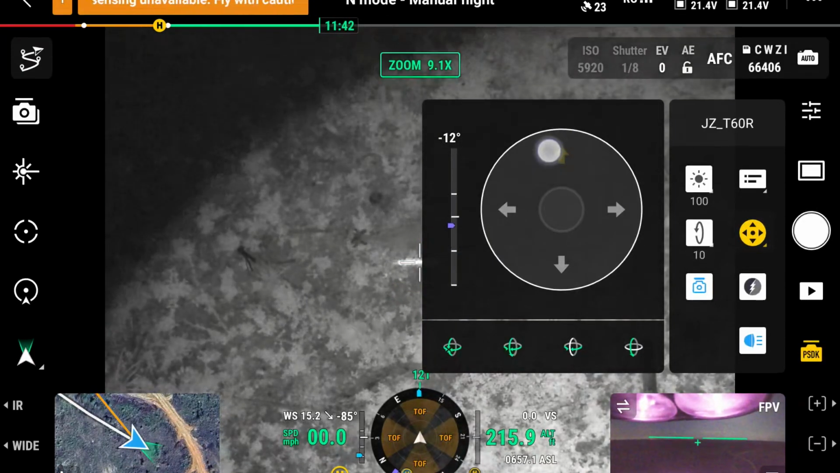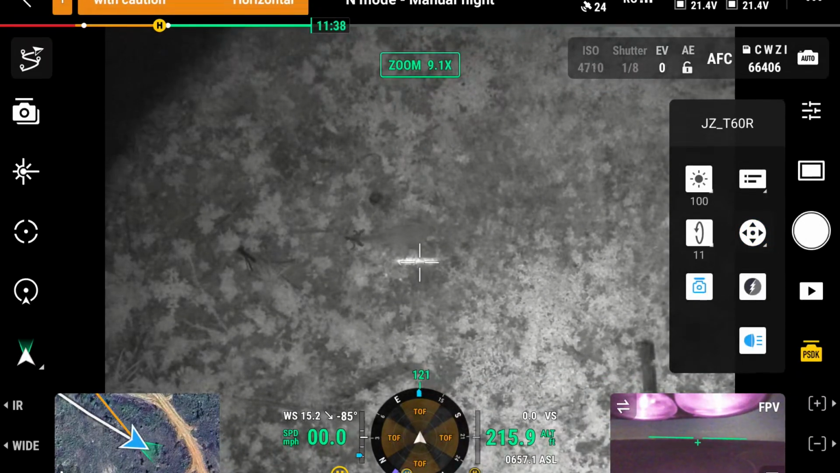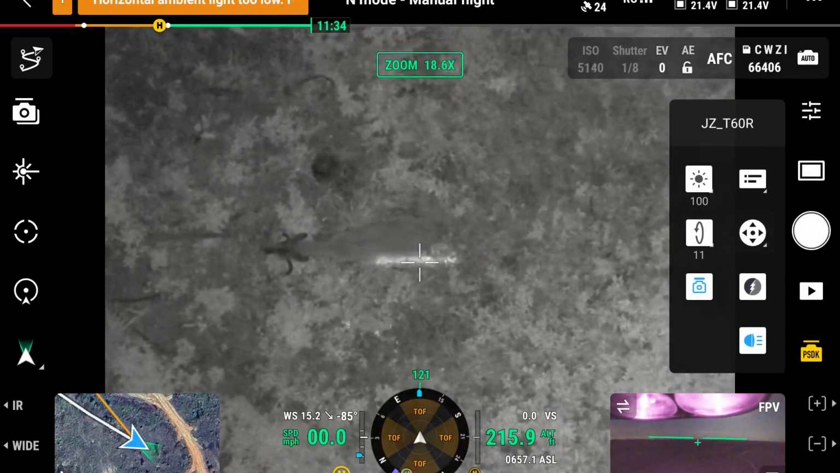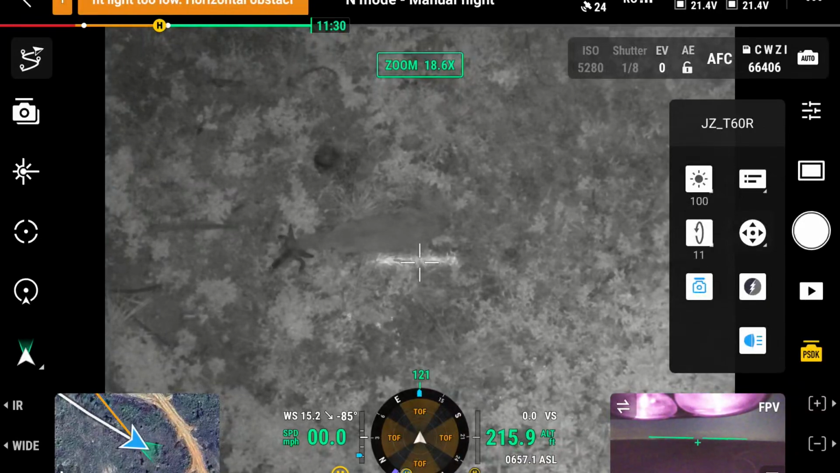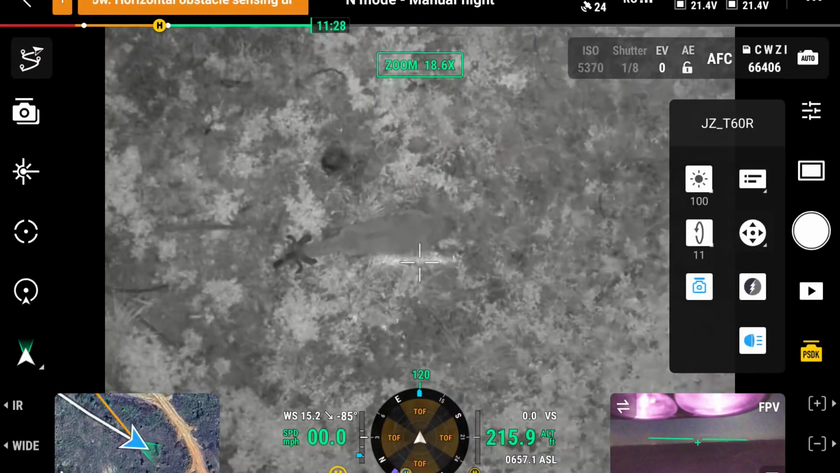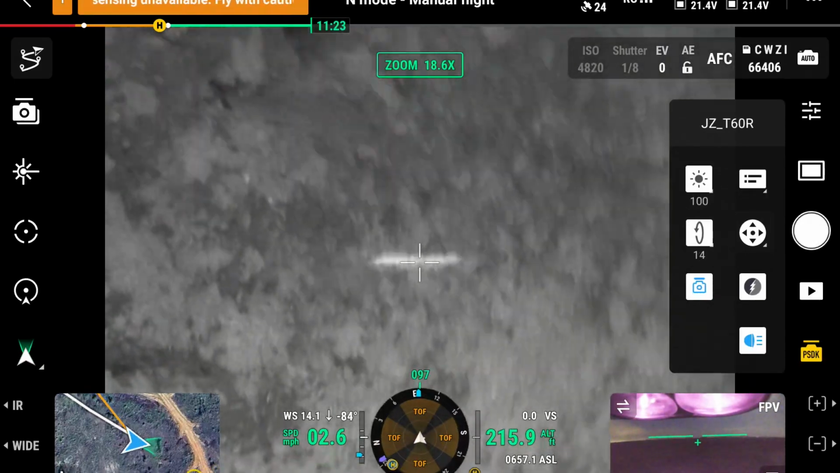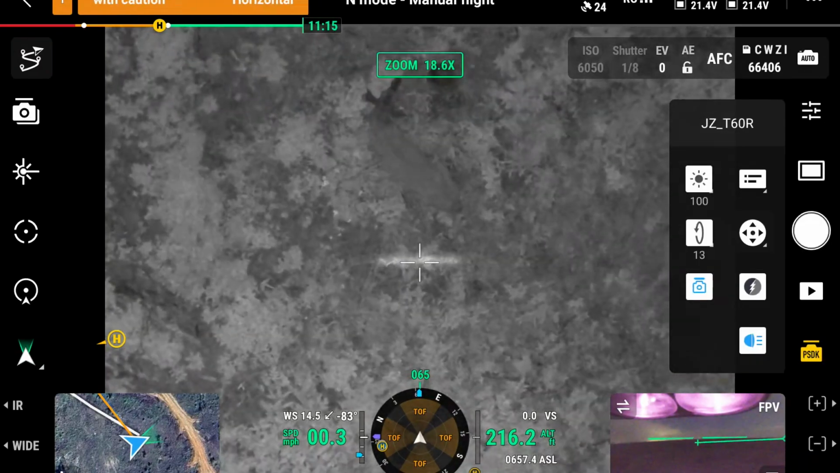I've noticed that you can adjust the center point of your light by using that little function. Oh, that's a buck. He's just chowing down on some stuff in the clear cut. He's close to me. I'm going to go around and see if I can see him better like that.